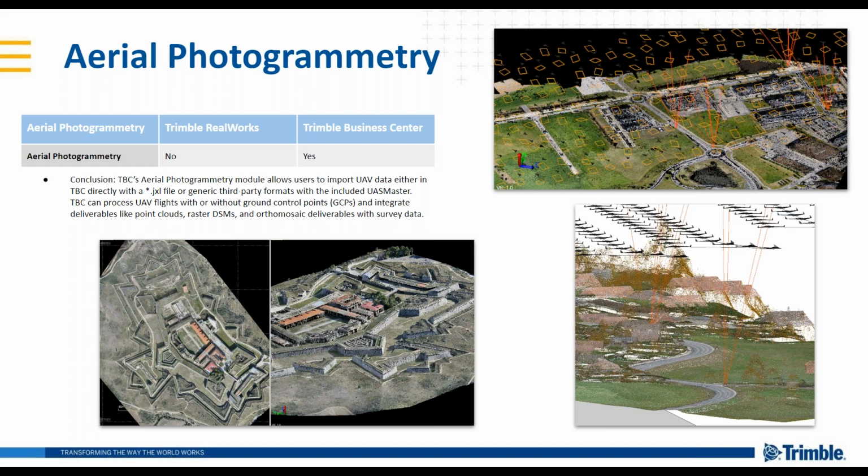That's all supported directly in TBC. So it's a simple drag and drop operation. Do your processing, create your orthomosaic image, create your point cloud, create a raster DSM, and register to ground control points, GCPs, or not.